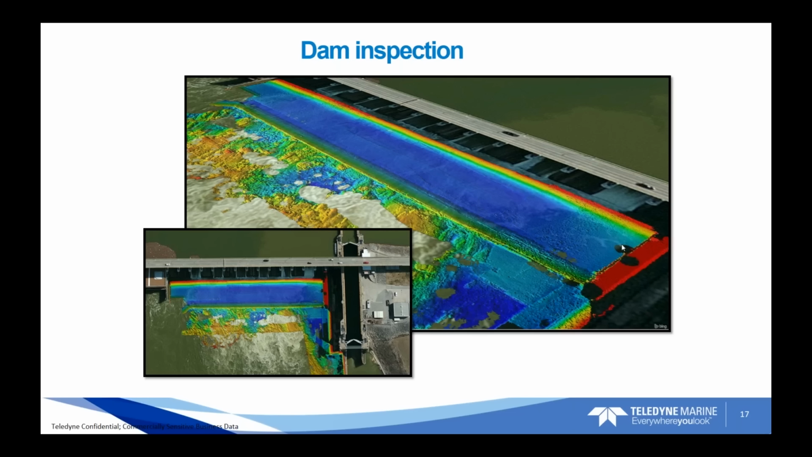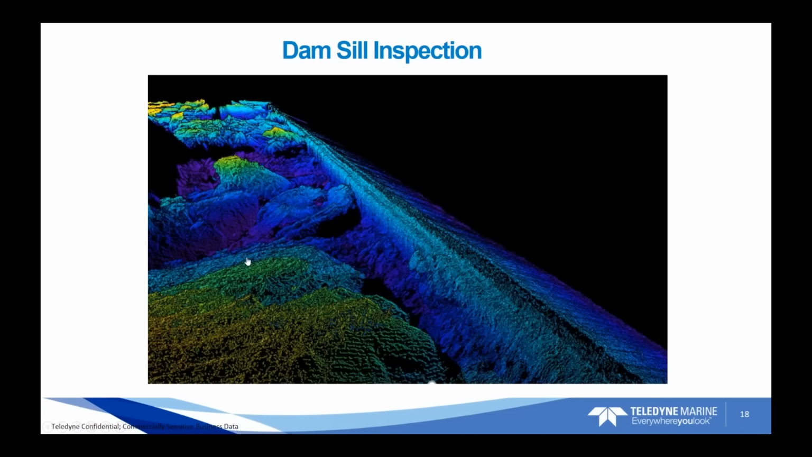So I believe this lower image or lower scan was conducted from the vessel, just holding off on the side, but the data on the red platform, on the upper platform, that was done by a tripod. So it shows the versatility of the system to be able to collect data in both modes, and with lots of flexibility. Okay.